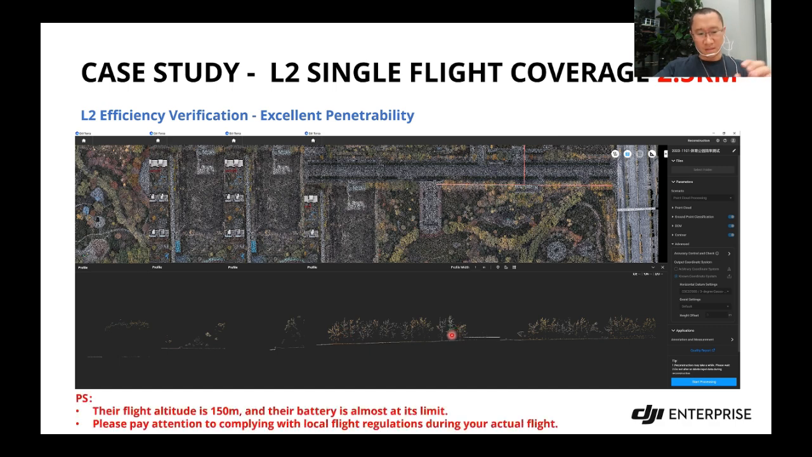It's achievable. But just pay attention, their flying altitude is 150 meters high, and the battery is almost reaching its limit. During your actual project, please pay attention to your local flying regulations and your actual flights. This is very important. This is just for your reference. But even if you fly 120 meters high, the efficiency will still be improved a lot by the L1, definitely.